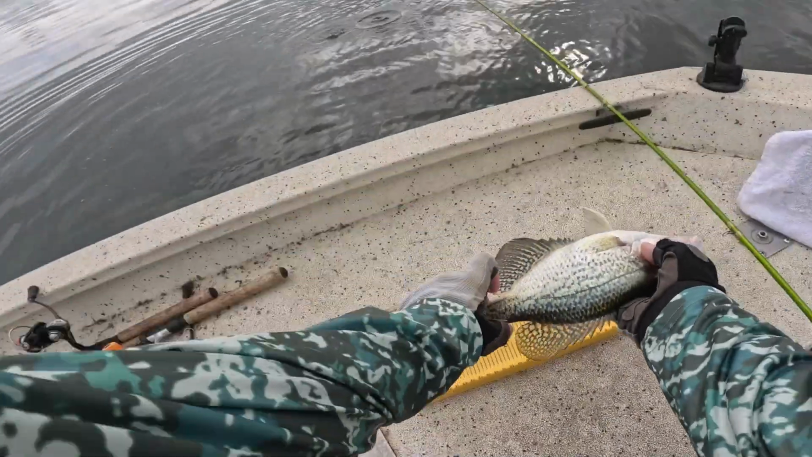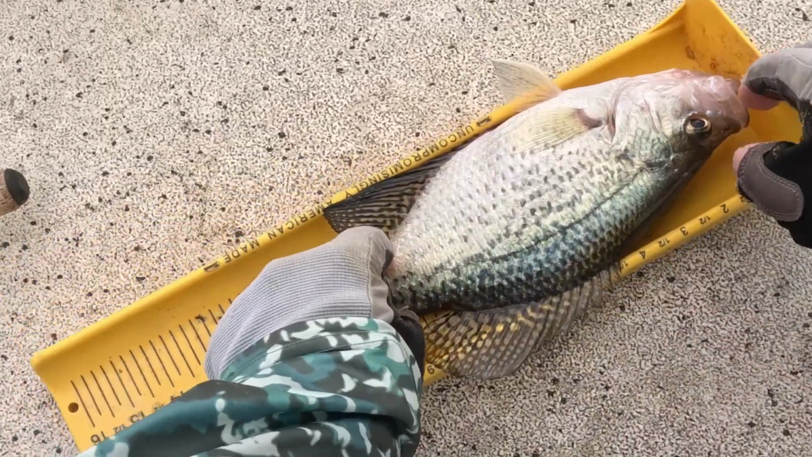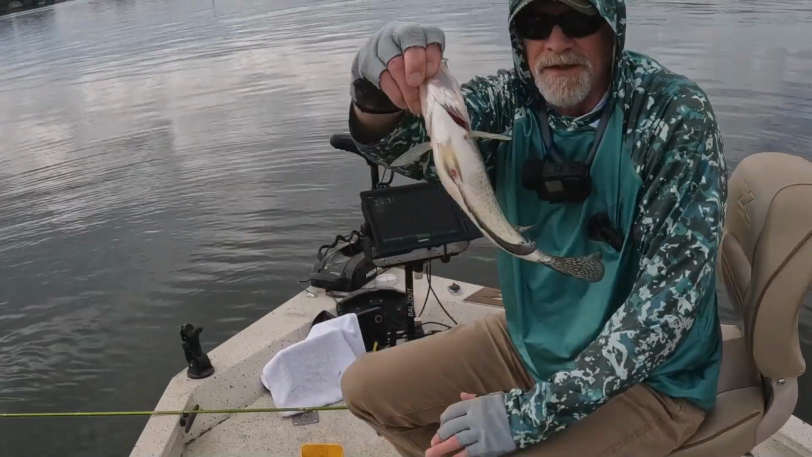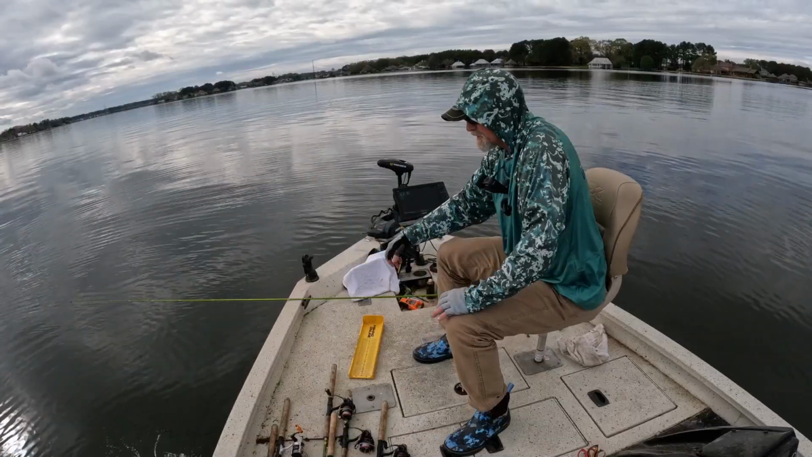This little lady's got a big old fat belly, even though she's only right at 12 inches. Look at that belly on her. We're gonna let her go.